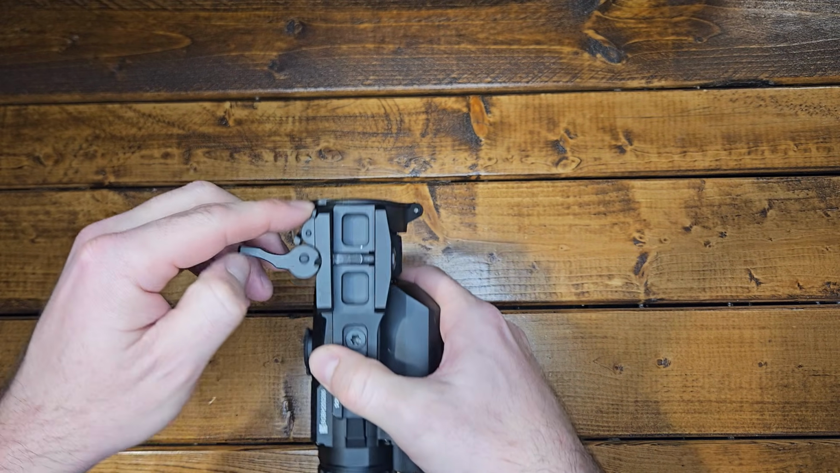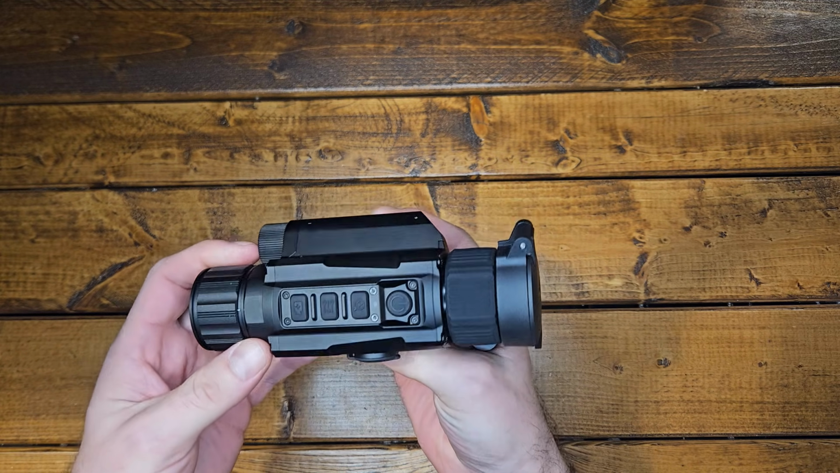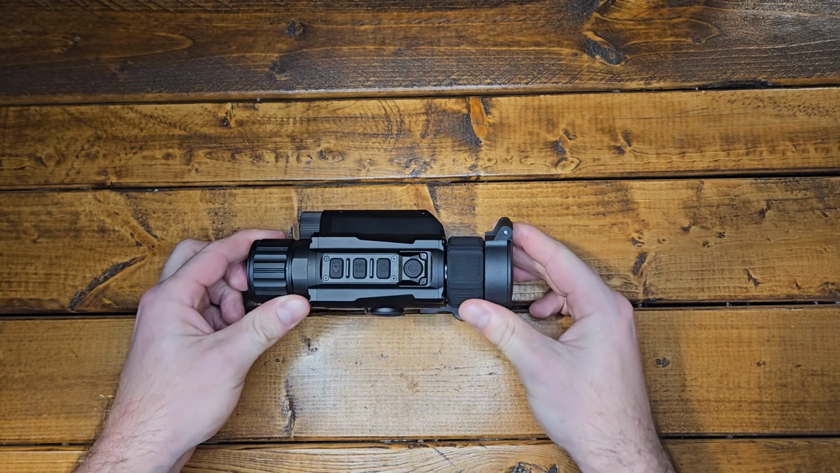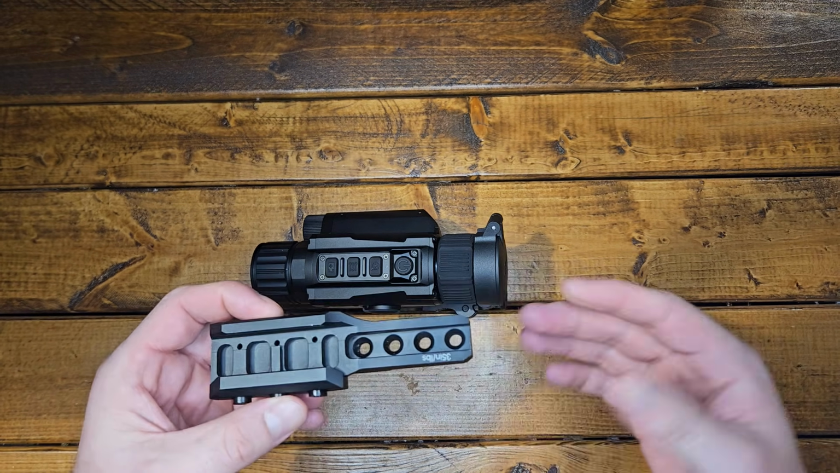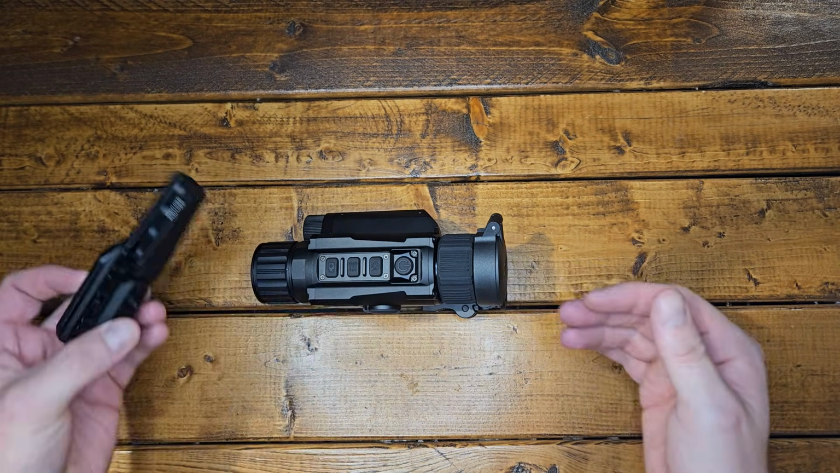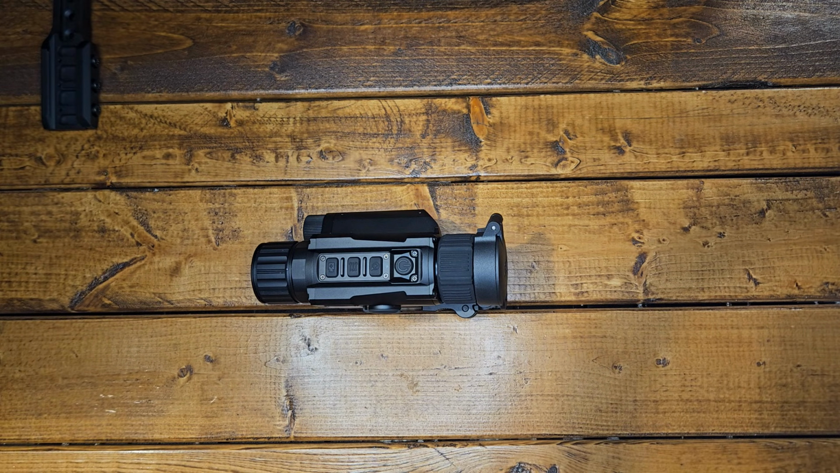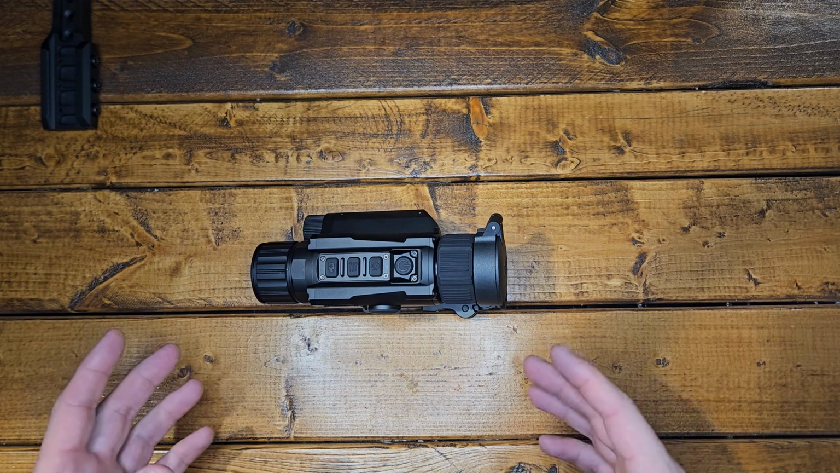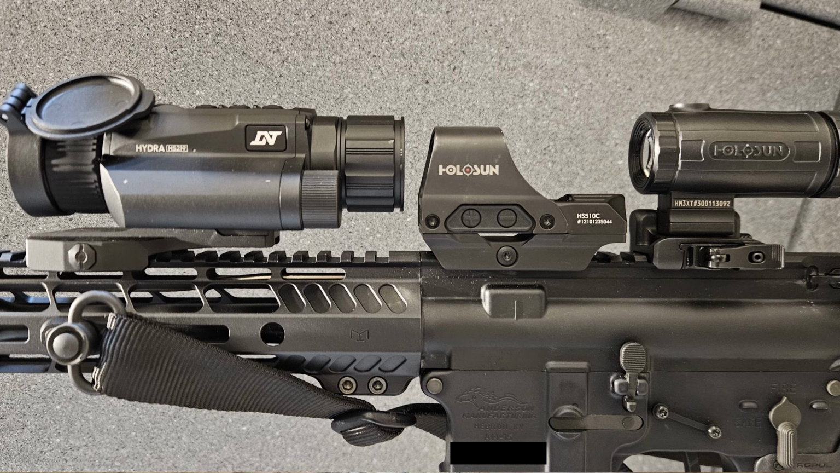DNT makes a quick detach mount, so I can use this as a clip-on unit, and that's pretty much all that I care about. This can be hooked up as your primary scope, but again, as a prepper, I want to be able to take that thermal on and off of this unit. I want my rifle to be capable in night, day, or any condition, and having this quick detach is the way I'm going to use it for this review.